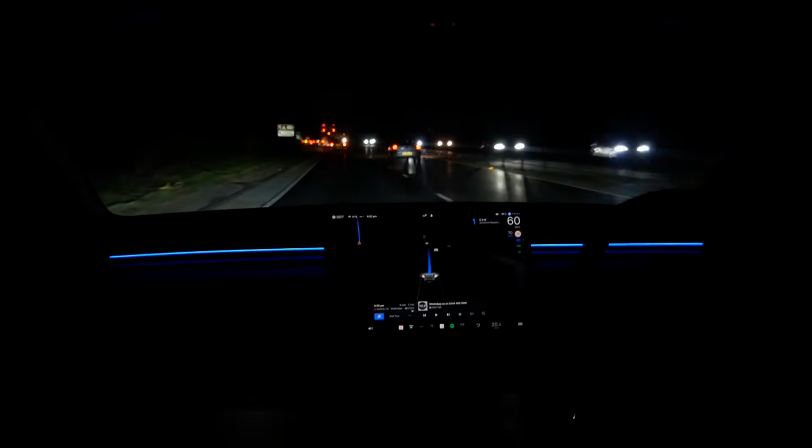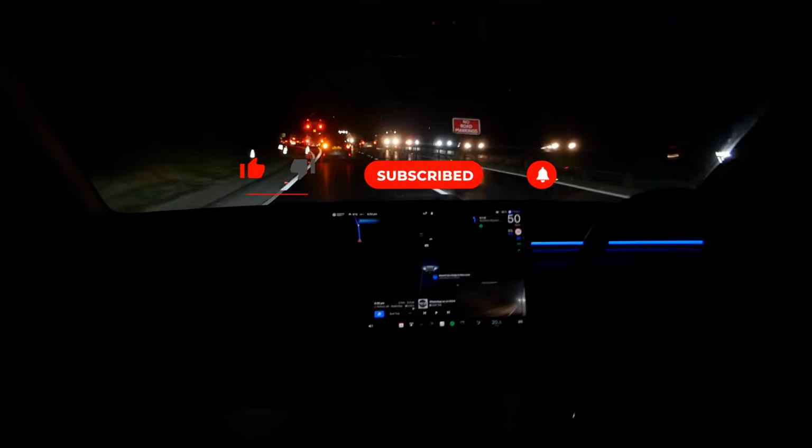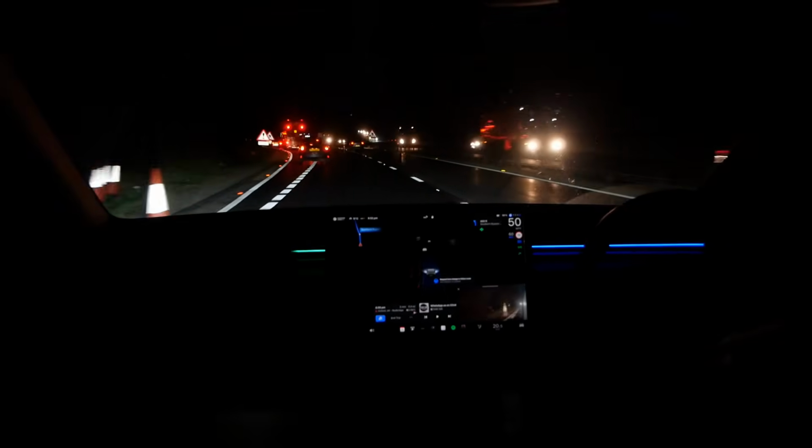Here you've been watching me drive on Autopilot along a dual carriageway in the dark and through roadworks with restricted lanes while passing close to HGVs. Autopilot handled it all fine with some automatic lane changes because I have enhanced Autopilot.